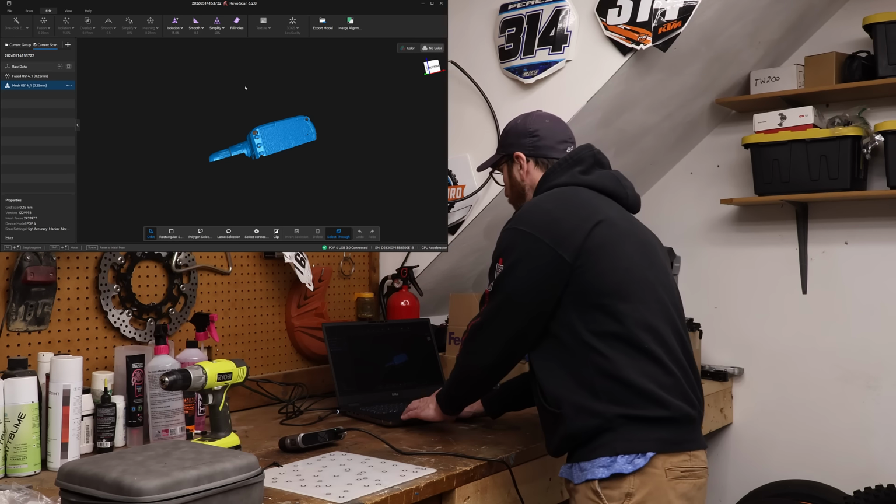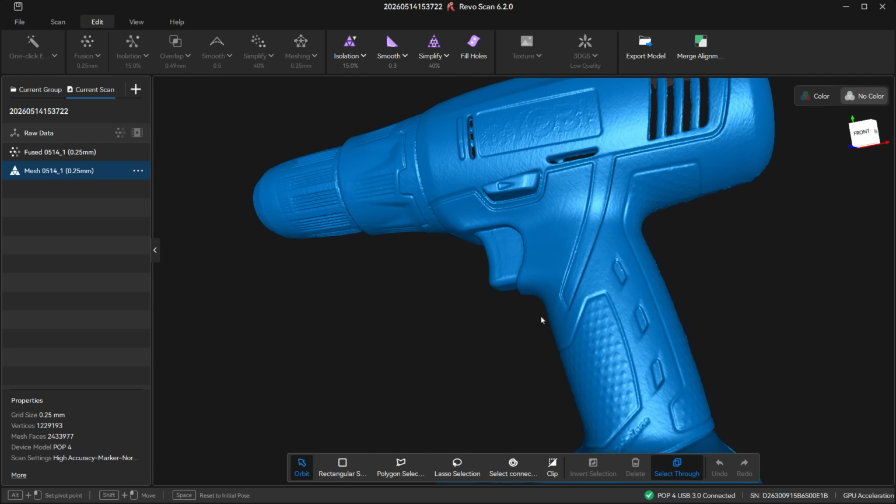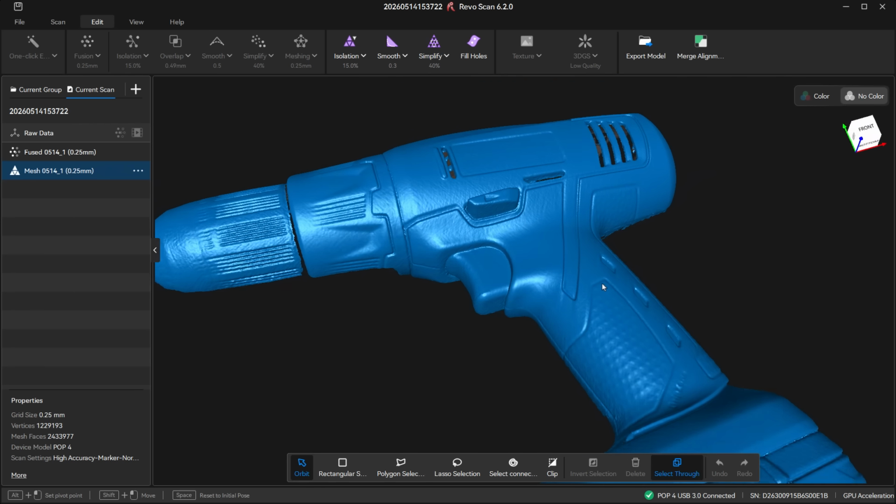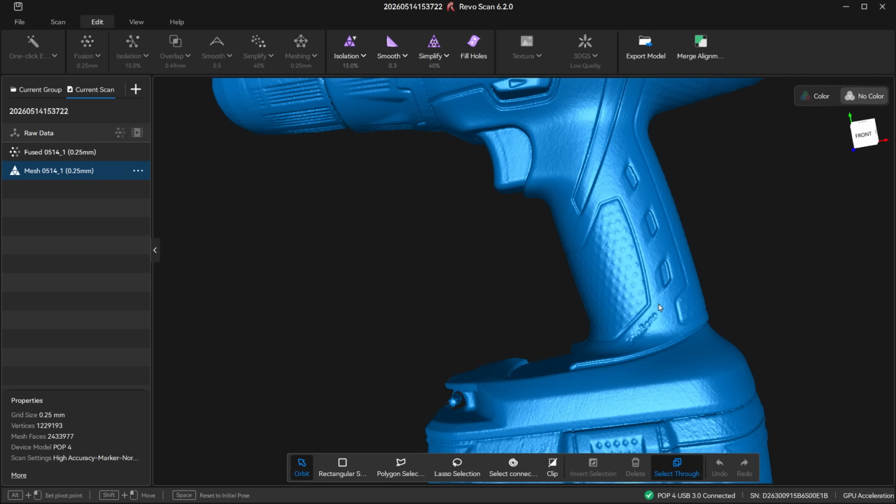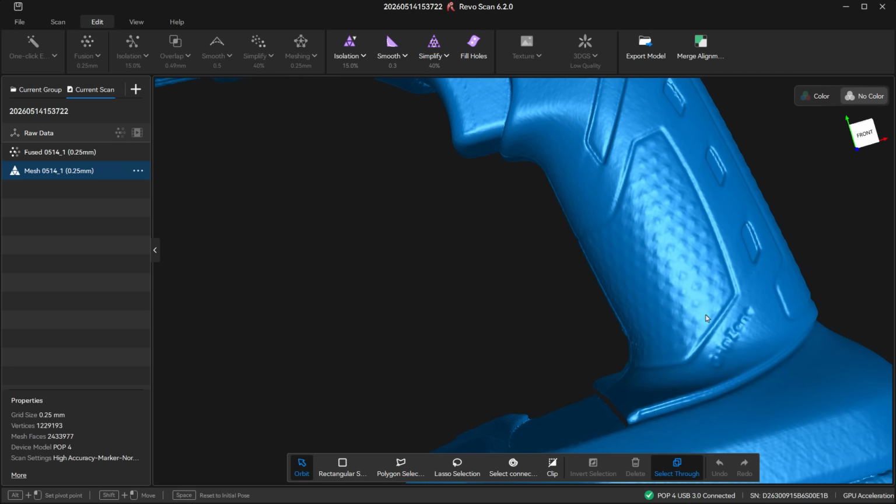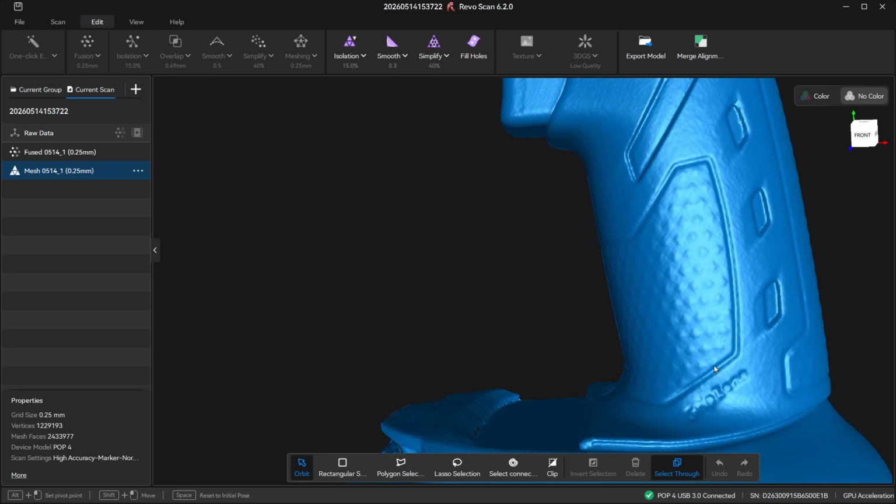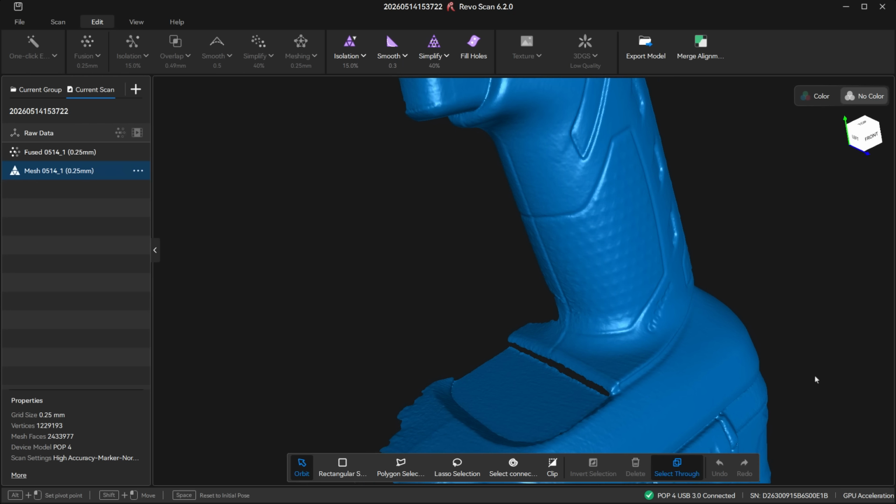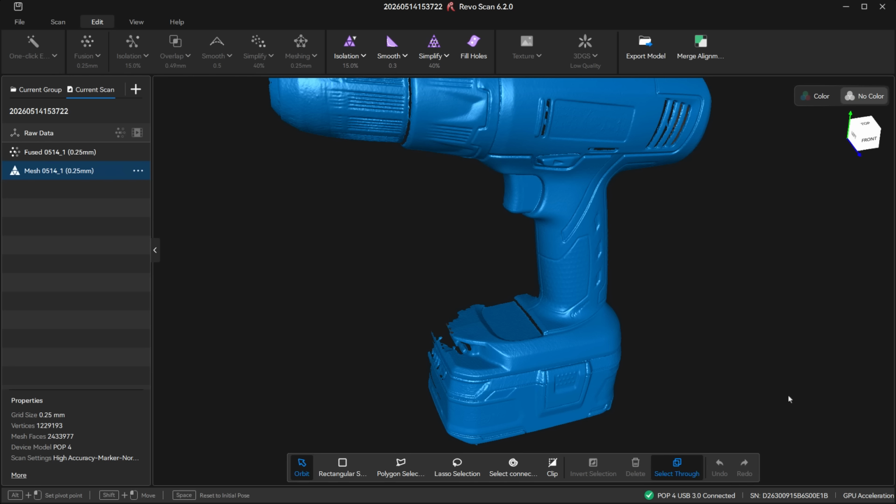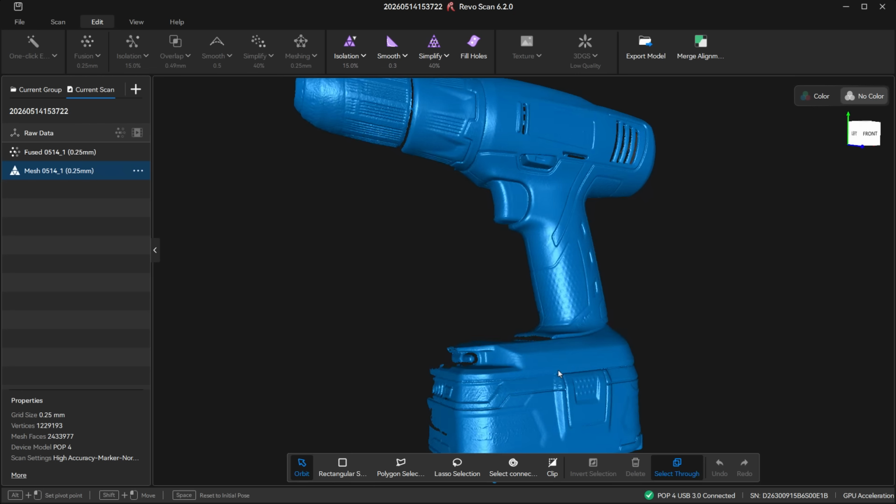All right, let's go ahead and take a look at this. So you can see this is a very, very different result. We can even pick up a little bit of, I don't even know what that says. What does that say there? Grip zone. So you can actually see the text in the rubber on the handle there, and all the little recesses for the battery.